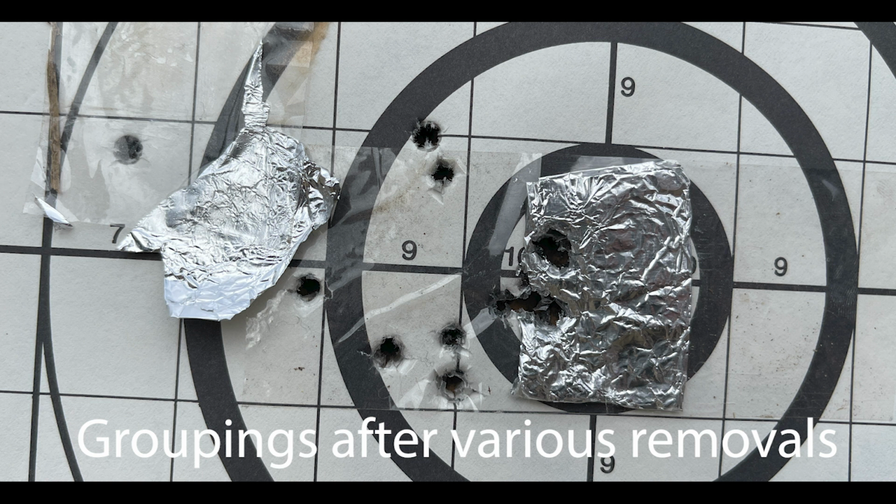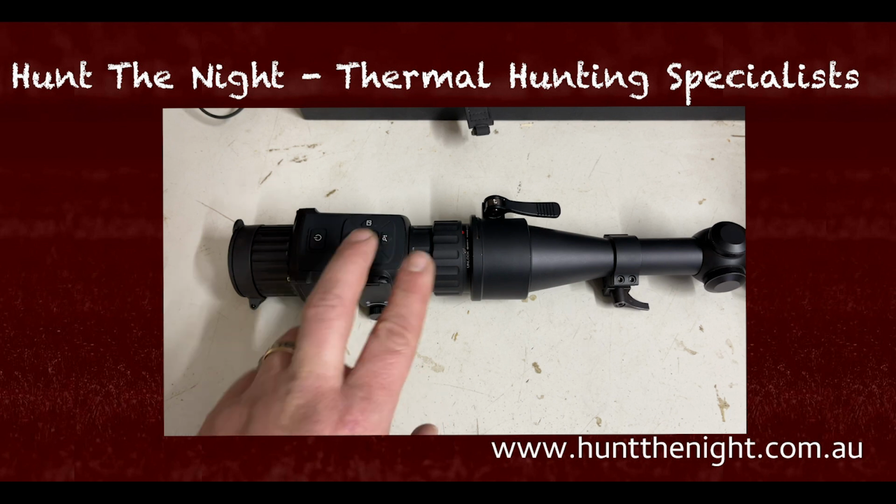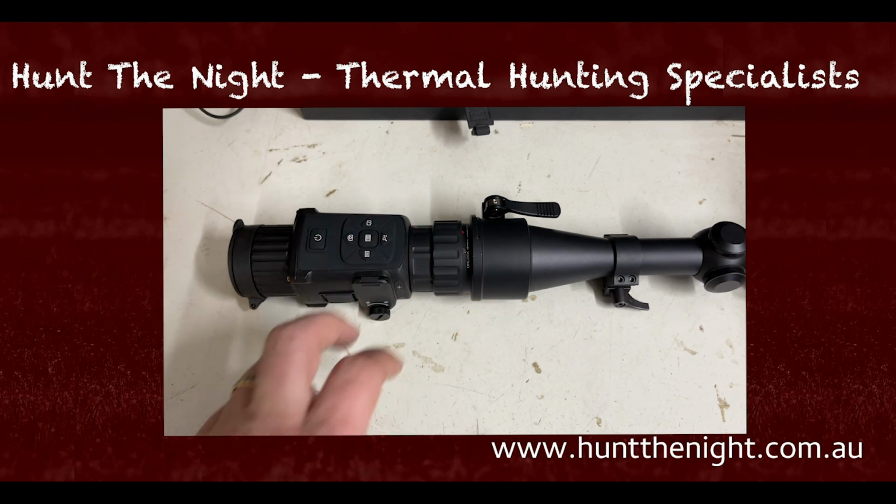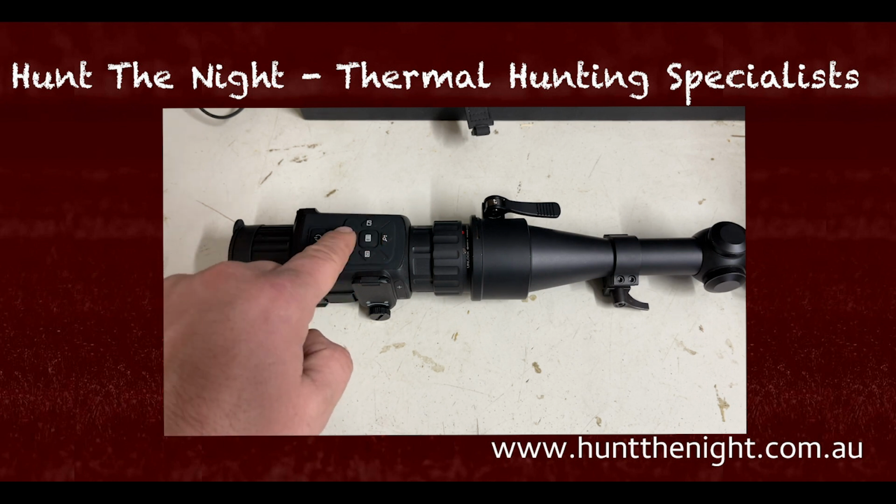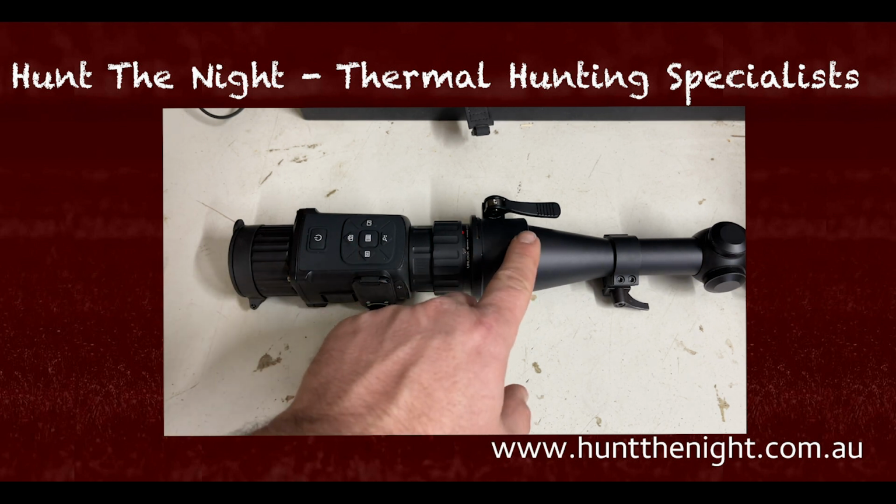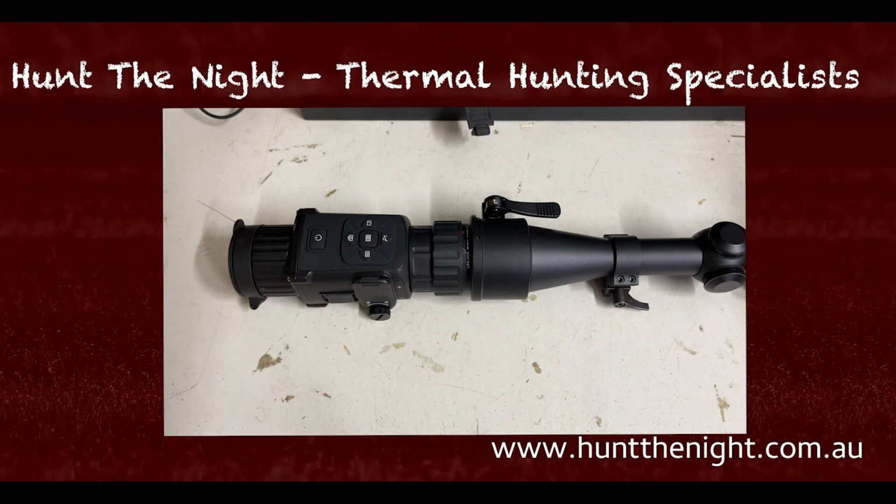To do that, guys, when it's in the mode of a clip-on, you hold these two buttons down and it'll come up with a menu, and then you just use these buttons to change your X and Y axis, and it just shifts the picture. So the process is you shoot a group, you have a look where that group is, I put another bit of foil up just to show me where that group is, and then I move the picture until my reticle on here is on the actual group that I shot.